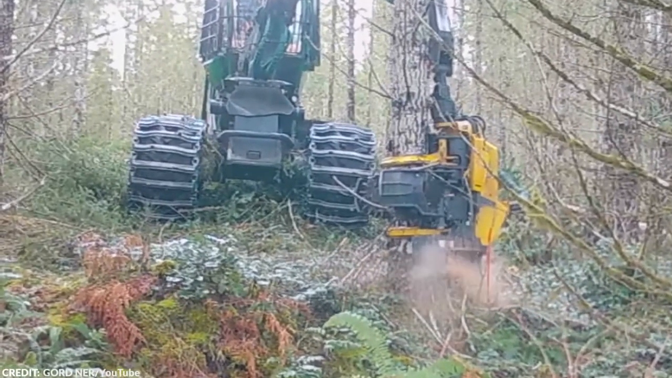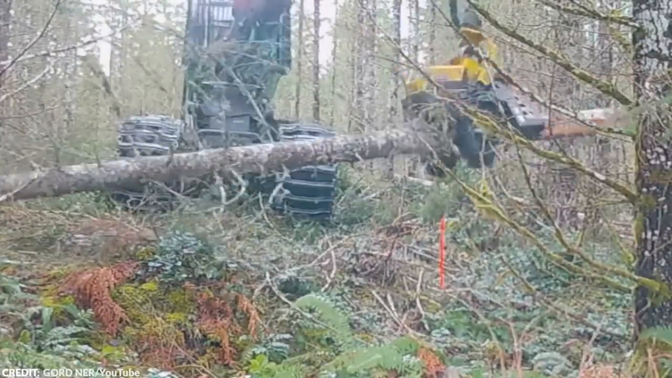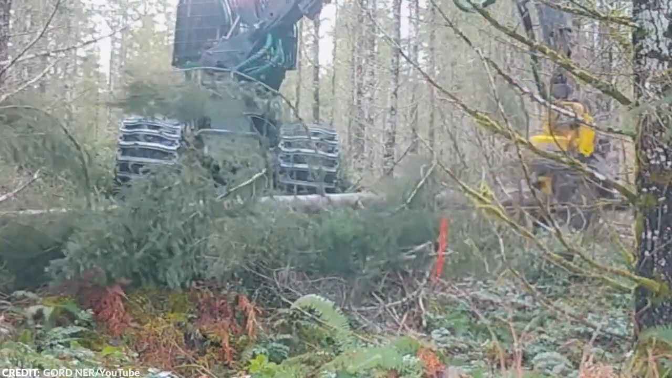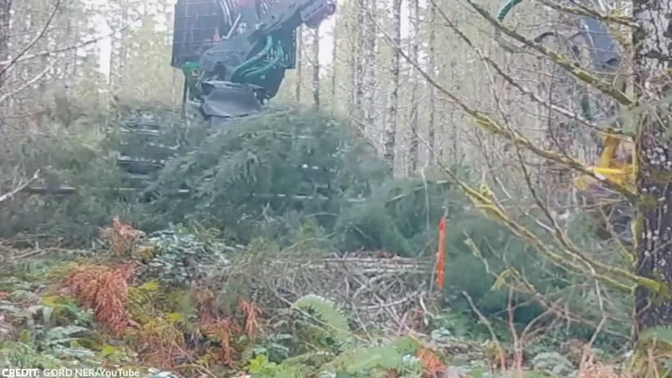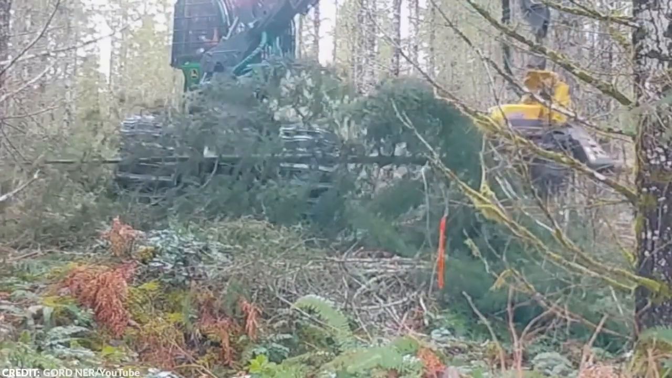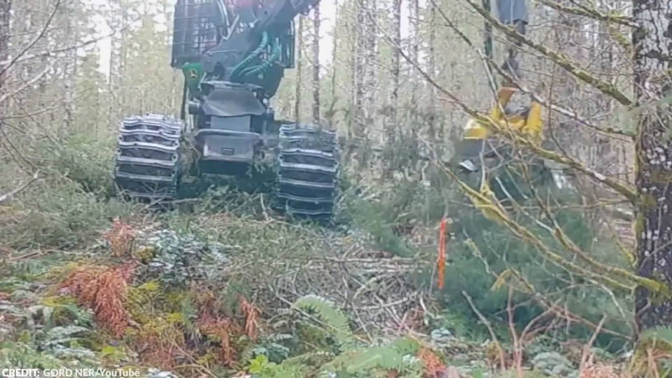Called a forest harvester, or simply a harvester, this equipment can make cutting and processing trees a whole lot easier. It requires a lot less manpower and time to do the job of felling, bucking, and limbing trees. Just look at how effectively this machine handles the trunk. Those in the industry would know how much time and effort could be saved using a harvester for this type of job. The equipment is not without its limitations, though.